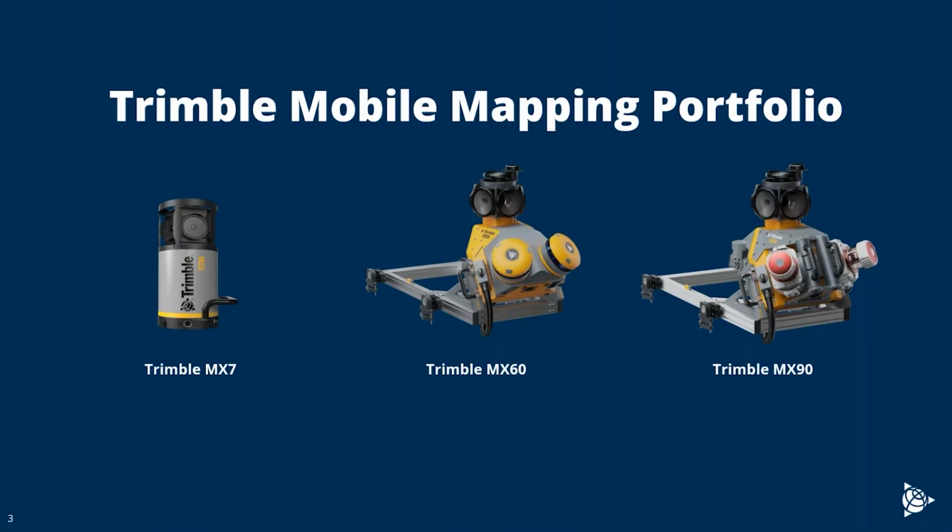And then all the way on the left, we have the Trimble MX7, which is an image-only sensor, more for kind of customized Google Street View type applications. The Trimble MX7 is being sunsetted at this point, so we've got our fingers crossed that we'll have a new solution to kind of fill that space, hopefully in the next calendar year.